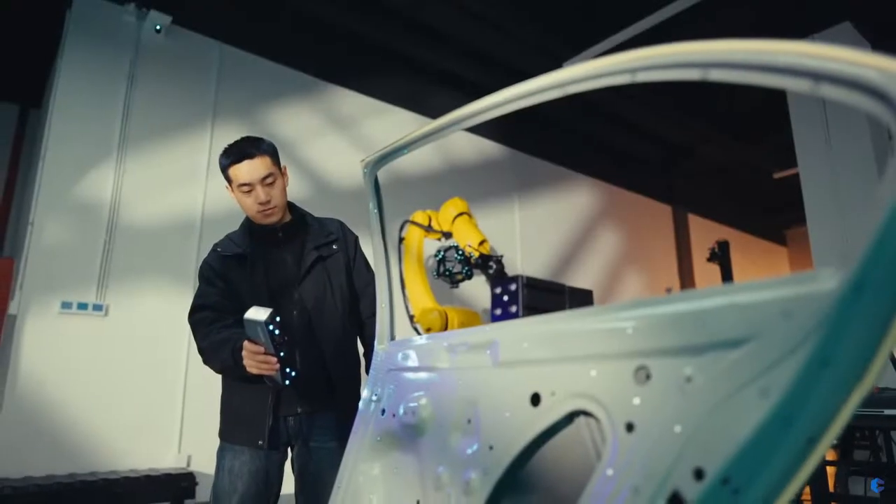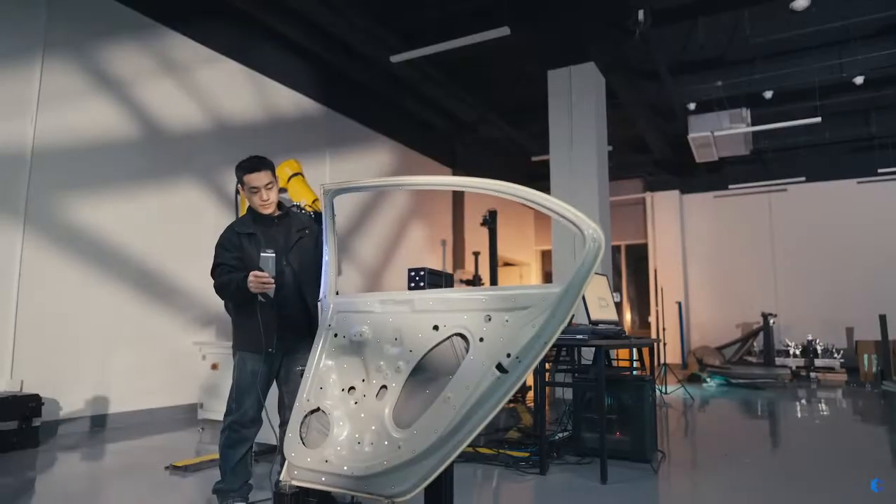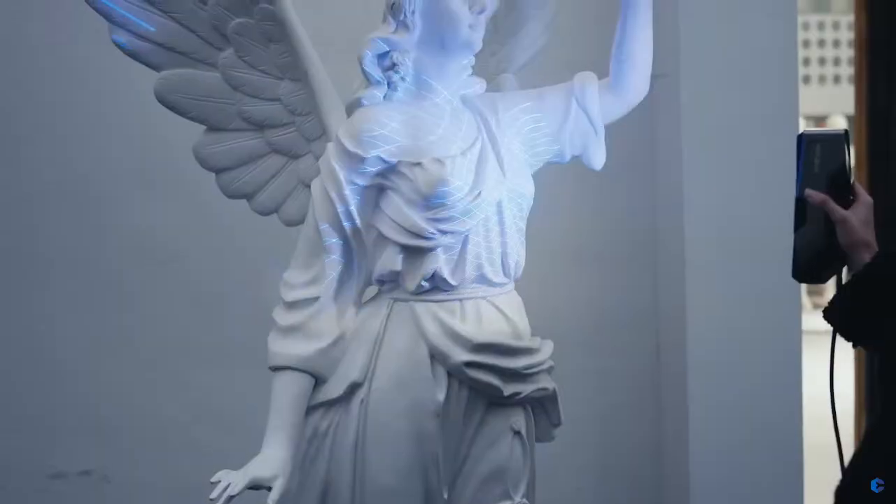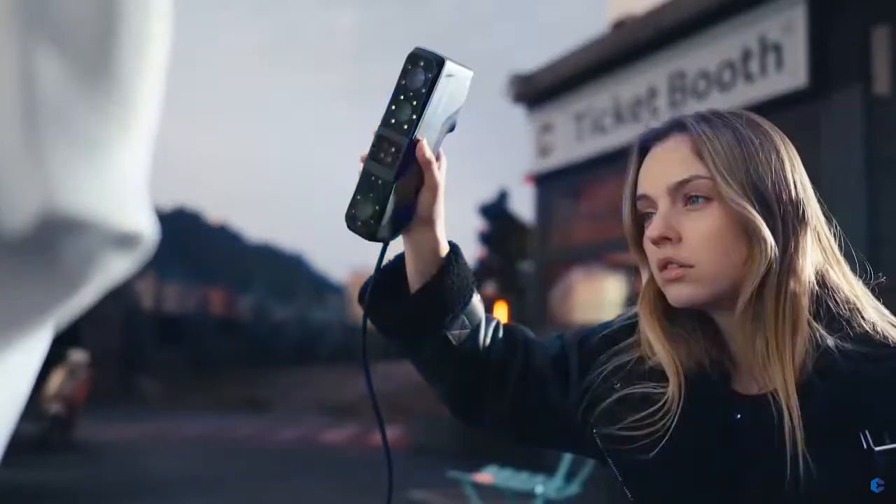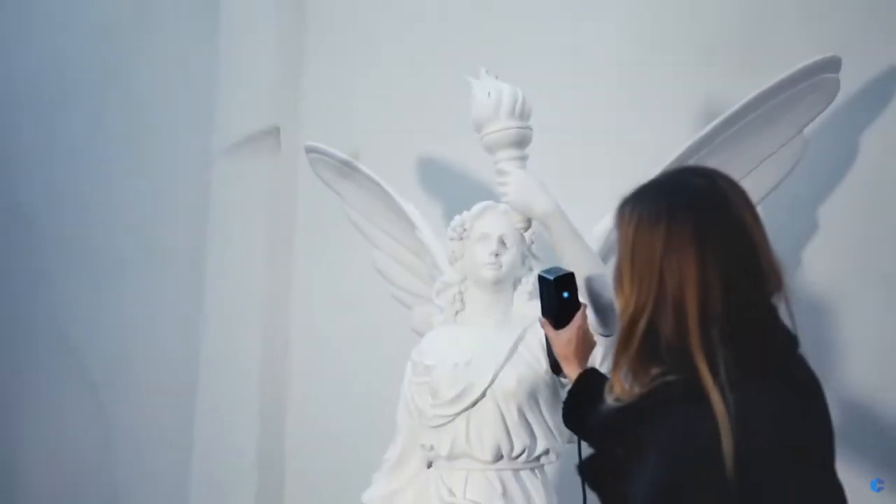How fast is it? Scanning speed up to 70 frames per second under laser mode. A perfect blend of high performance and efficiency. 17 blue laser crosses have you covered, bringing unparalleled detail to life.